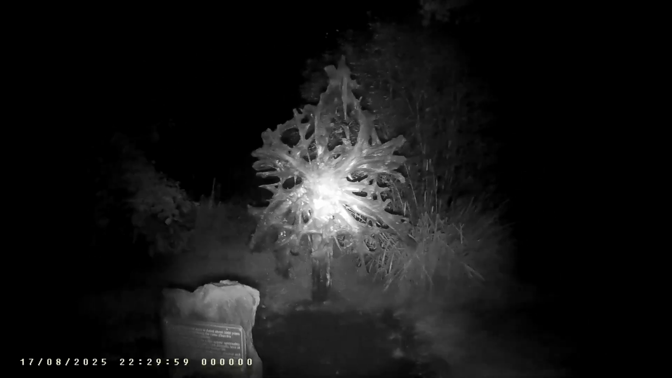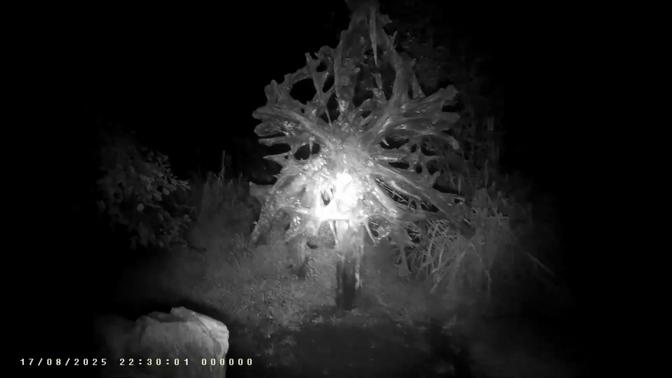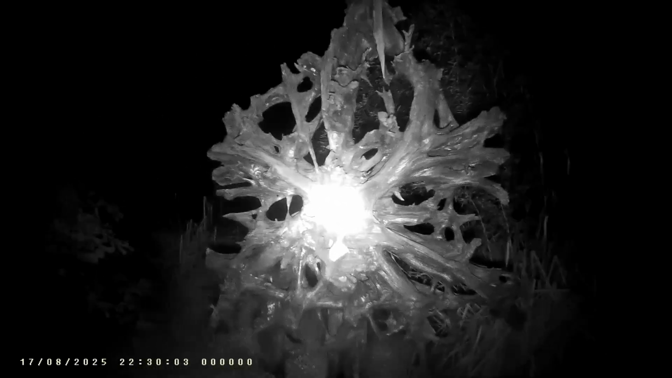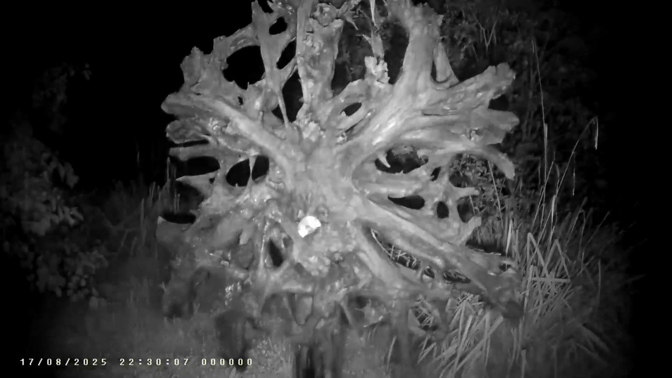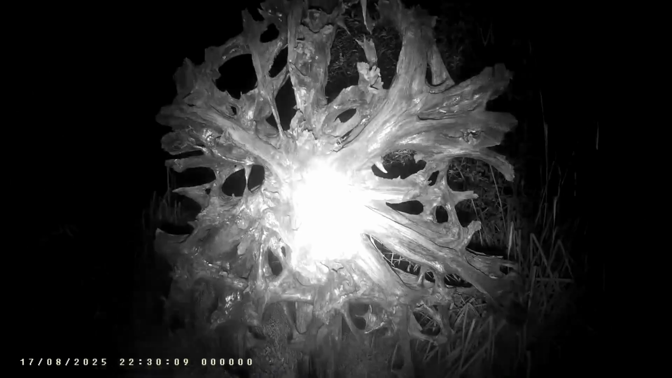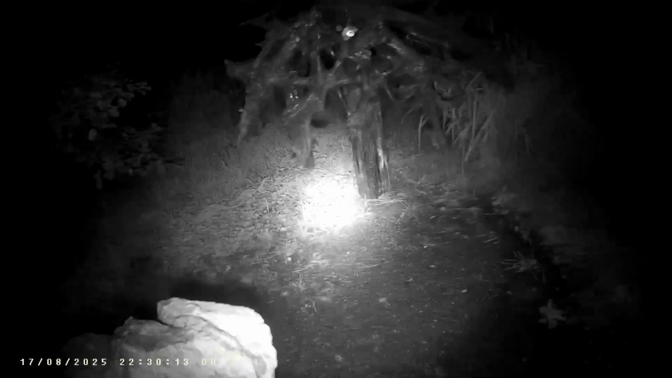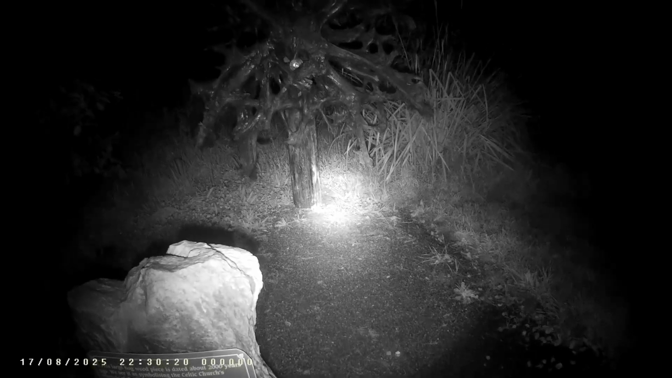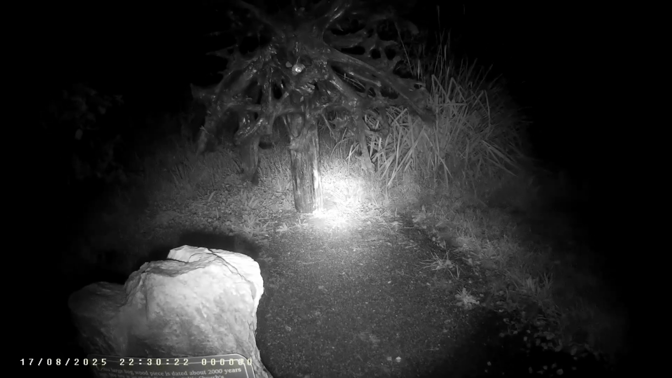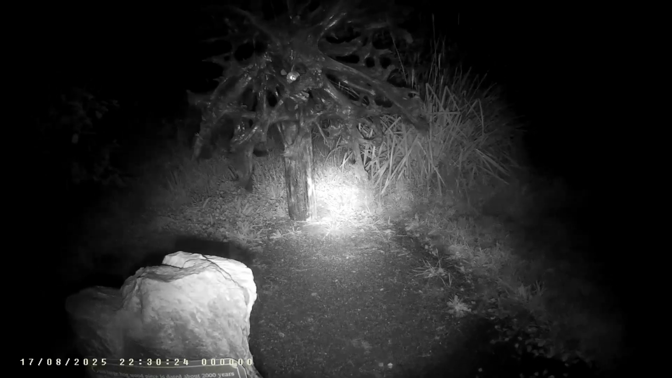And here is a piece of a root of an oak tree. And this large piece of bogwood is dated about 2,000 years old.